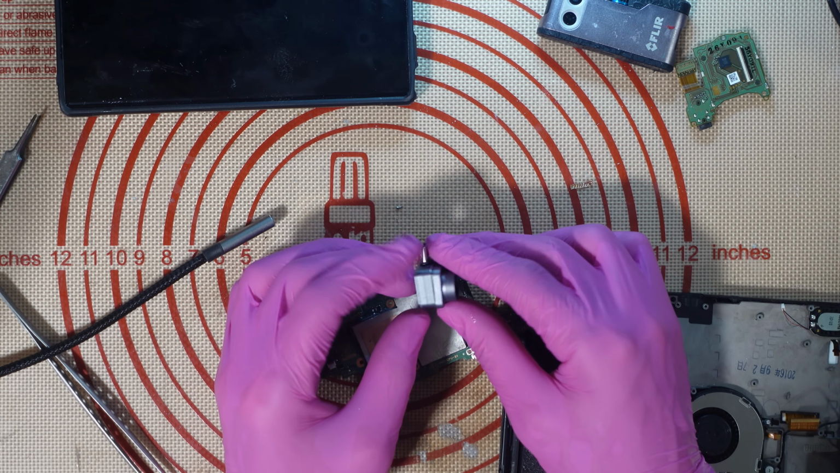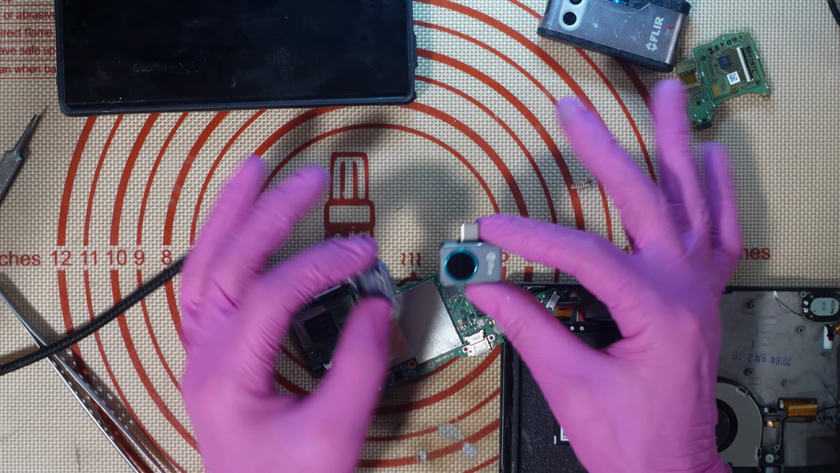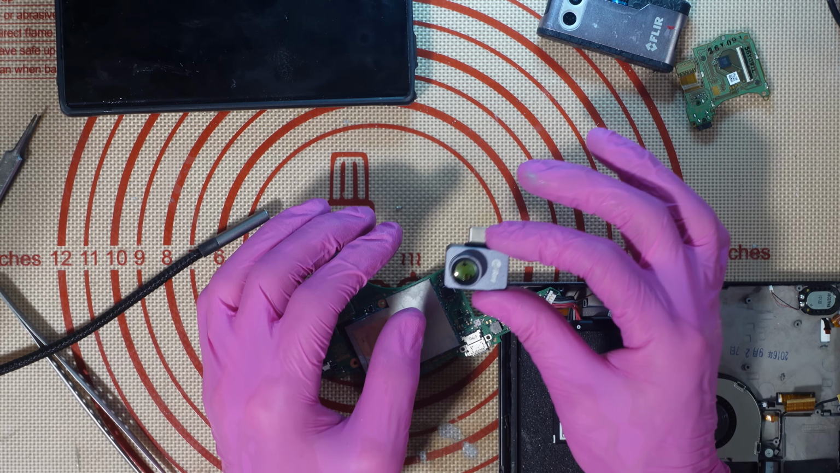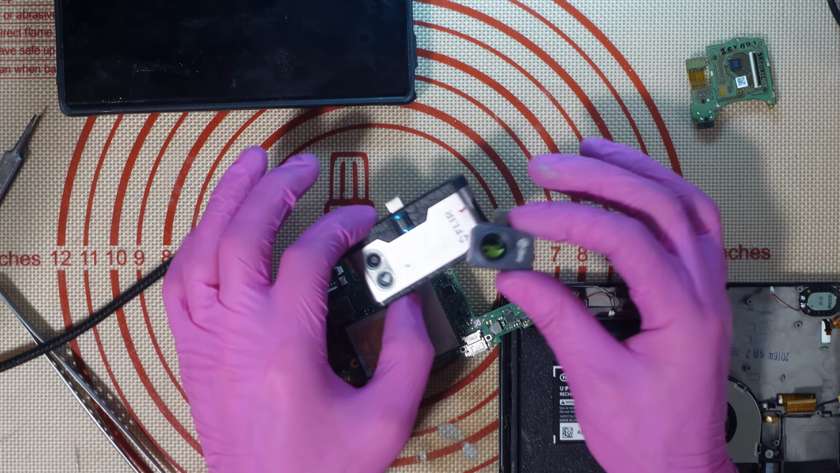I think that comes optional. I think you have to pay a little bit extra for that. The company sent it to me as one unit, so I'm not sure, but it did come in two boxes. I'm not 100%, but either way, I will leave a link to both the thermal camera and the macro lens, as well as the FLIR One. Make your own mind up.